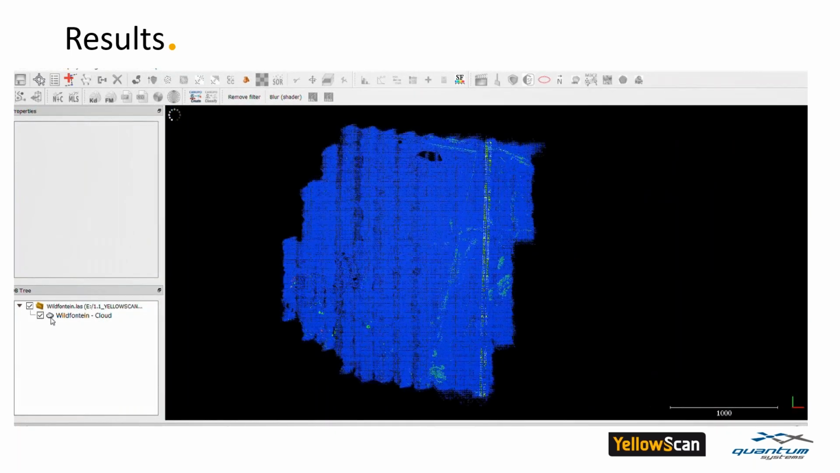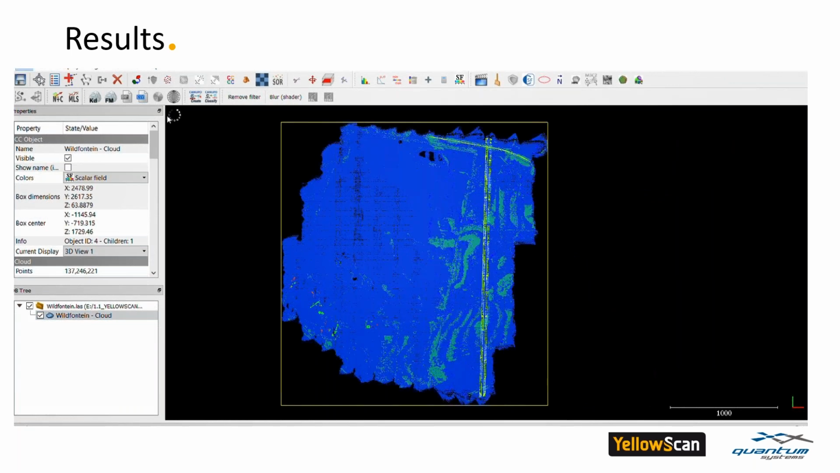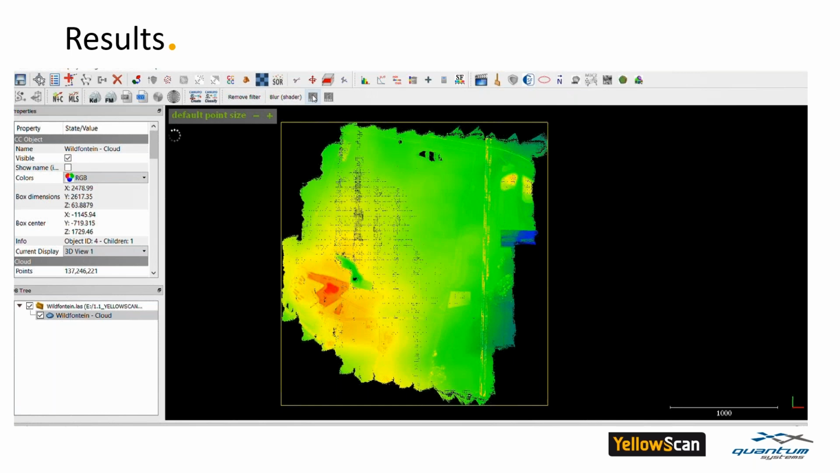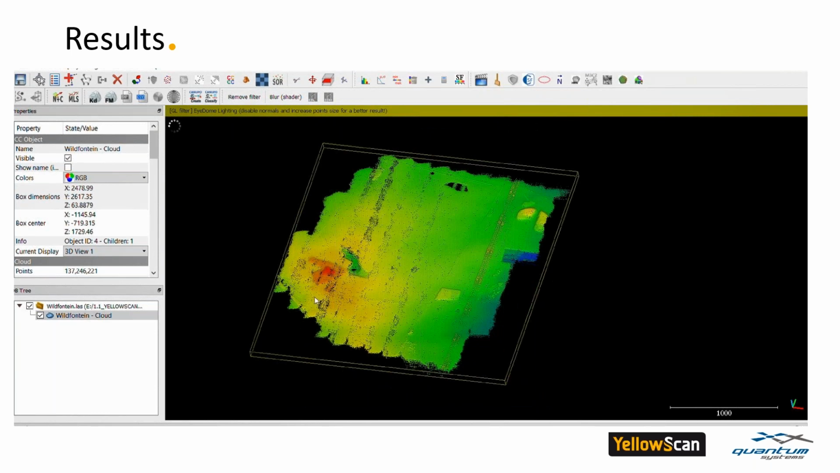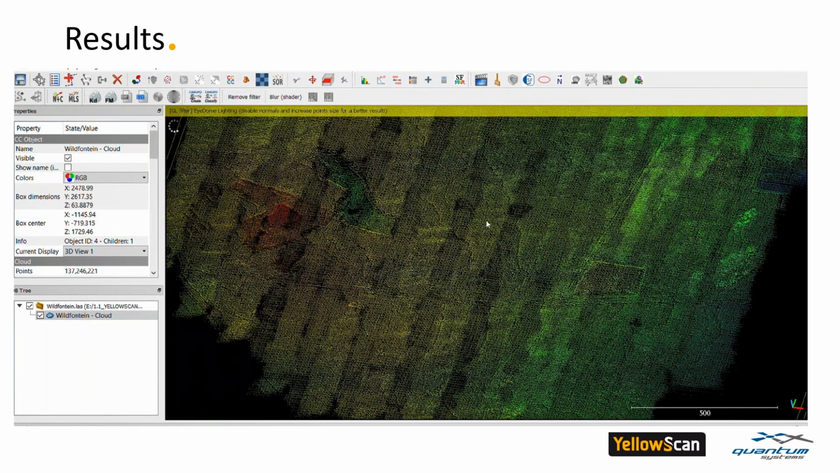And now I can show how to colorize the point cloud by elevation. So it takes a while. Now we can turn on the EDL filter to emphasize the relief.